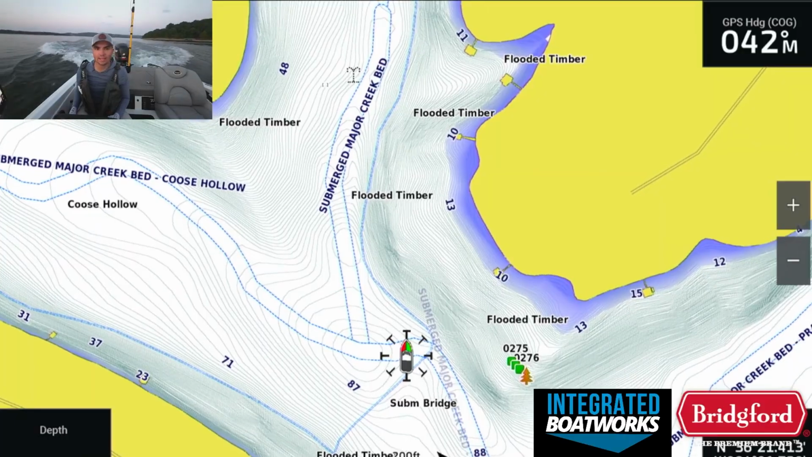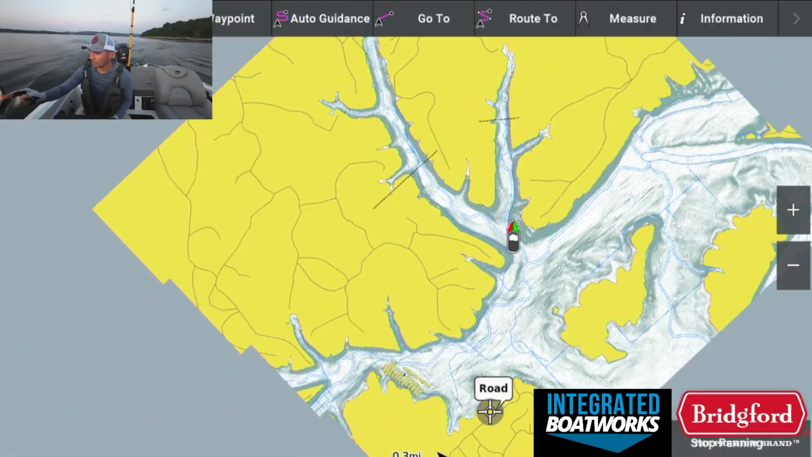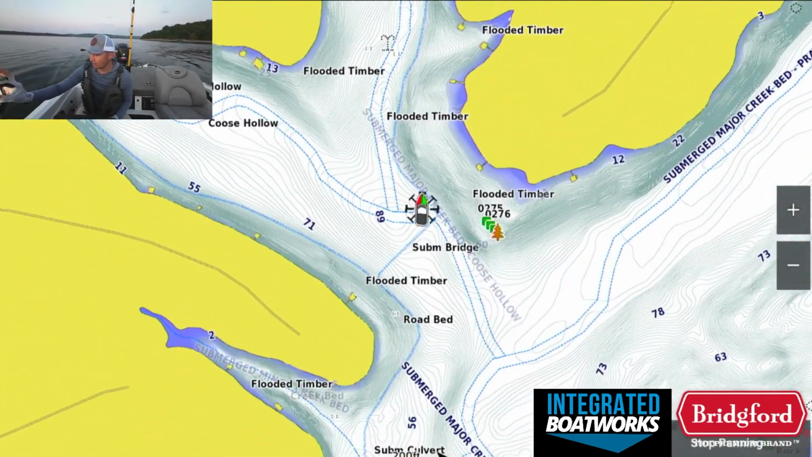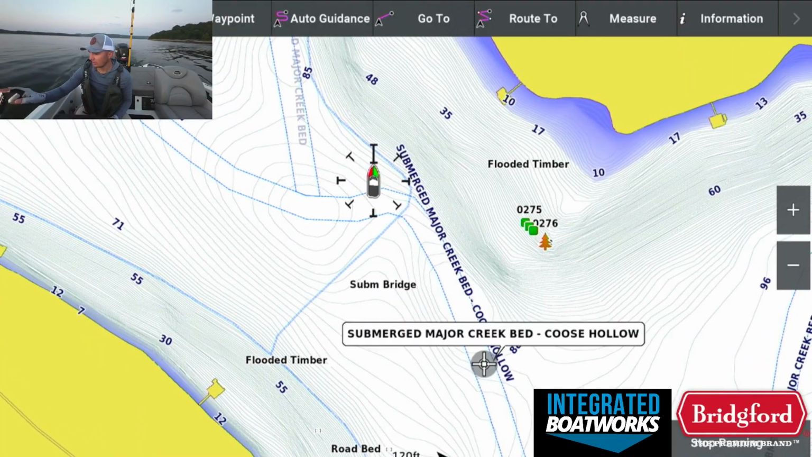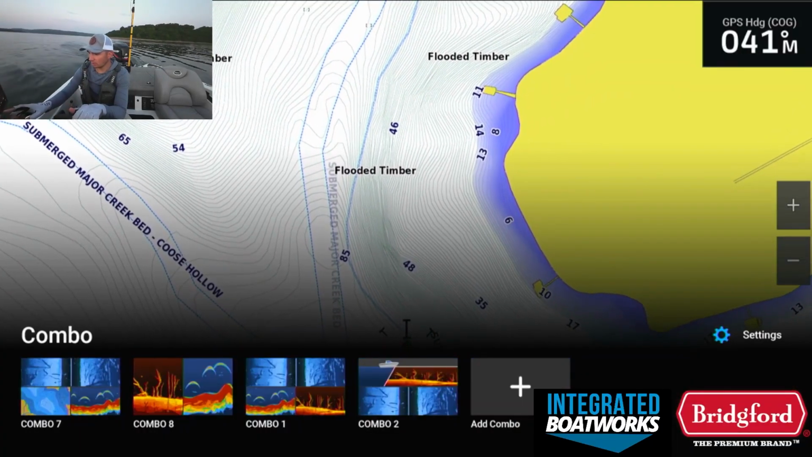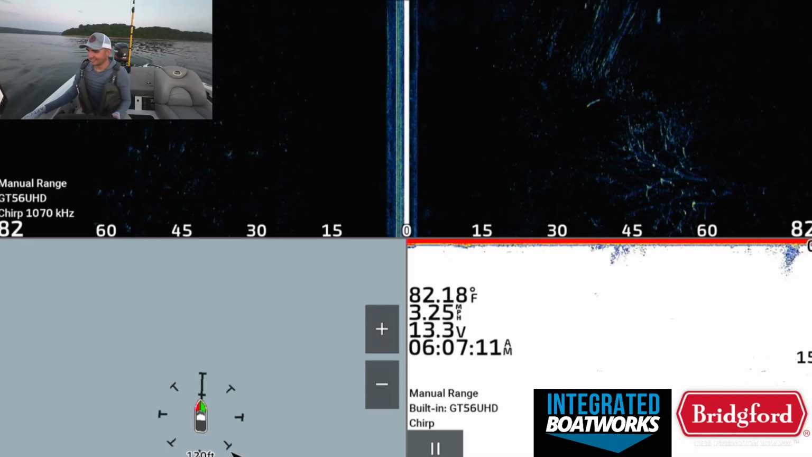Okay, so we got a nice main lake point here. It's in the mouth of a couple of major creeks here on Beaver Lake, and we have a nice channel swing that swings right up against this point here. And there's some standing timber out here. Kind of feels like deja vu because I've already graphed this in a video before for you guys and did not get anything to save on footage.